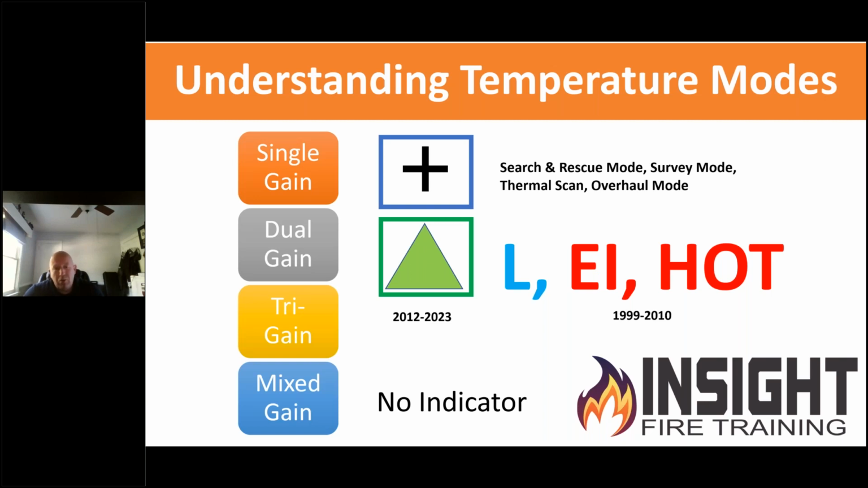The older models used to have an EI symbol that would show up somewhere on the left-hand side, which meant electronic integration. Scott had one that just said "hot" that showed up. And then MSA had a blue L that showed up in the lower left-hand corner. It was really hard to see.